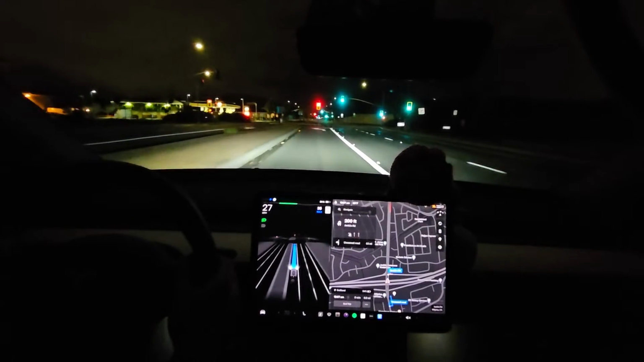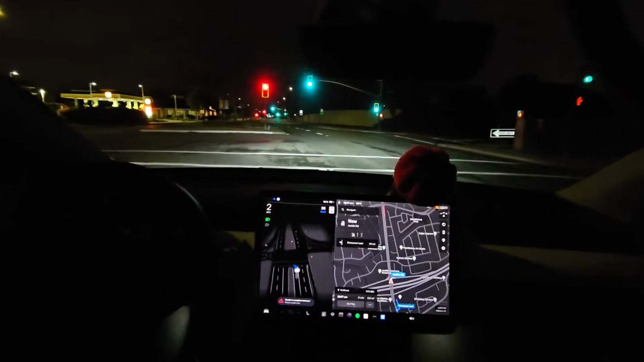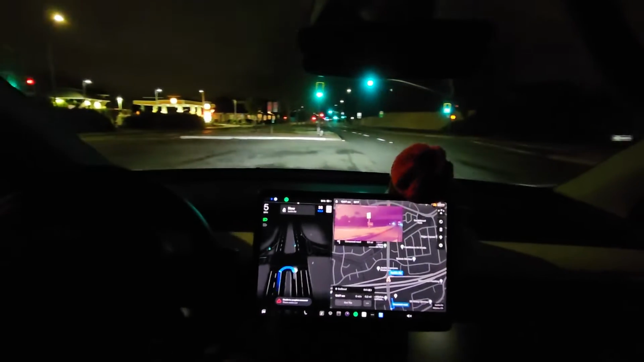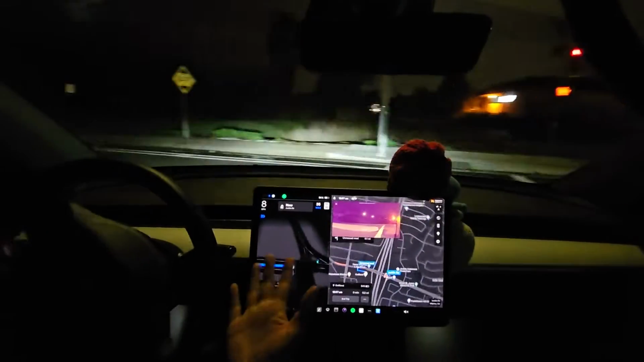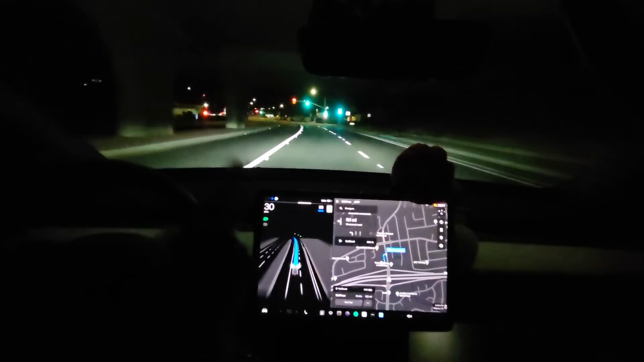This is funny. Let's see if it can make the U-turn. Is it gonna swing out wide again? Oh my god, that's dangerous. You see that? It swings out wide. That's not good. It does not need to swing out wide like that, but that's what it wants to do. Oh my god. And then it speeds up. I had to push the accelerator to get it to move.